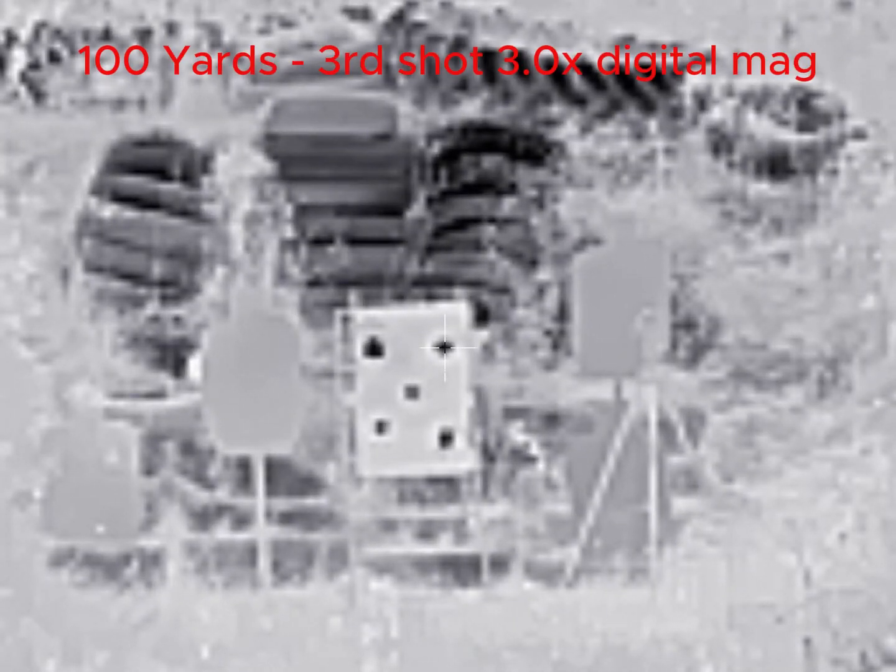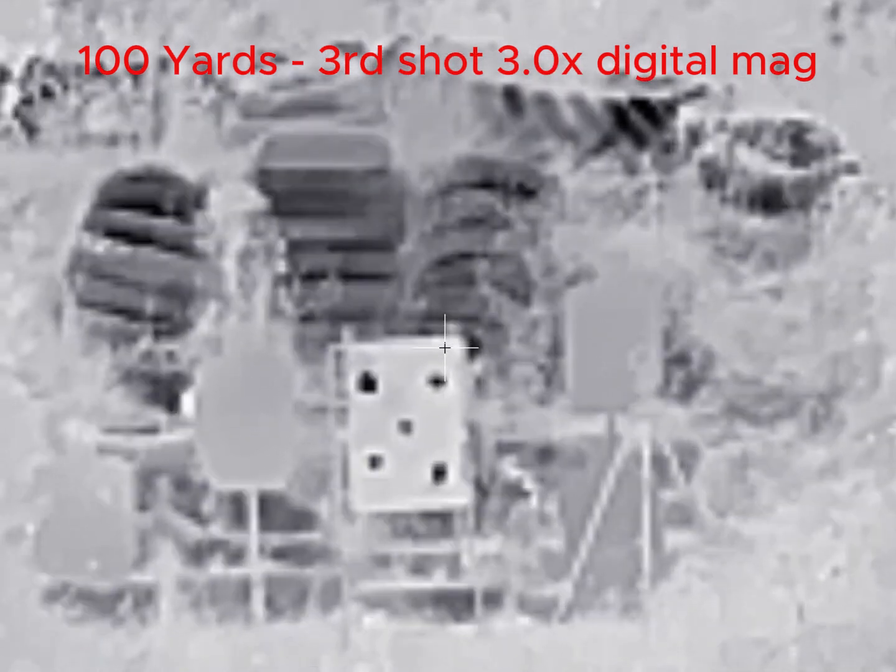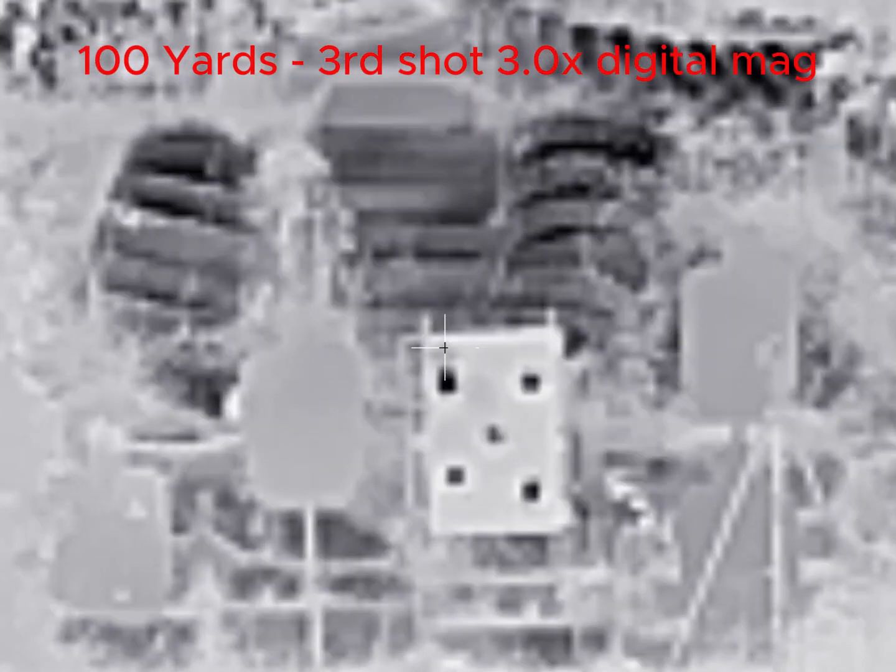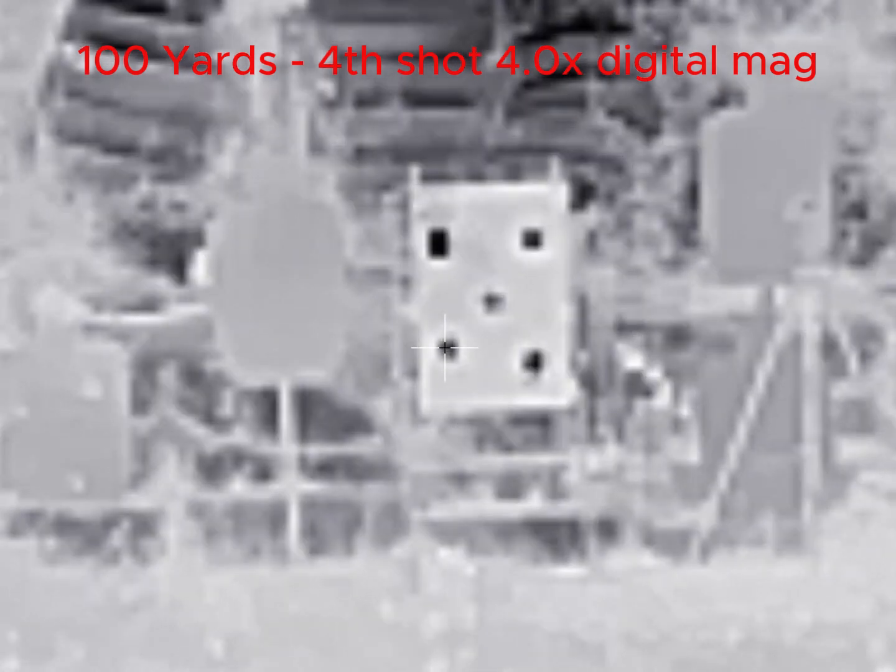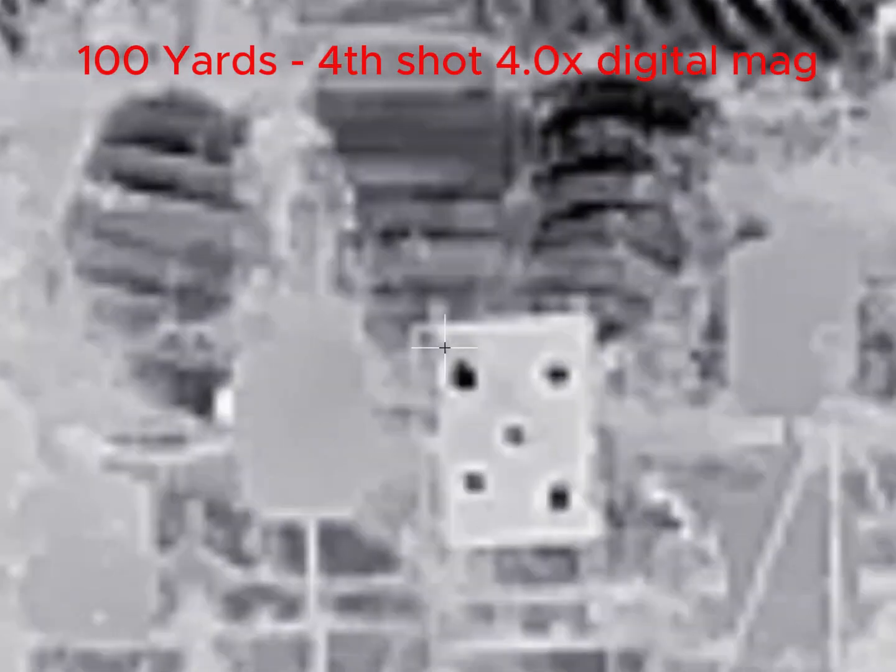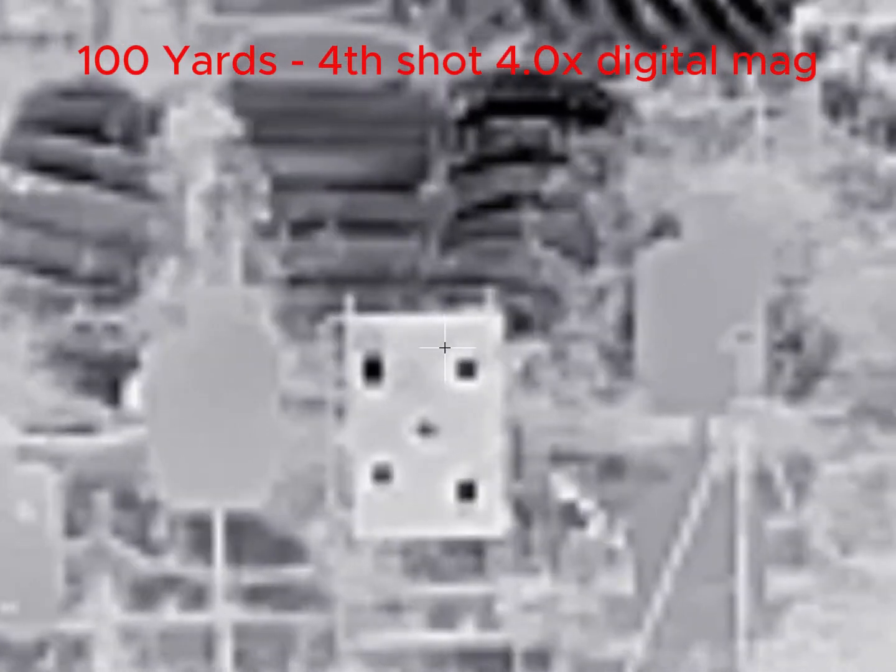Upper right. And finishing out at 4 times digital magnification, 14 times. Lower left. Back to base mag. Recording off.